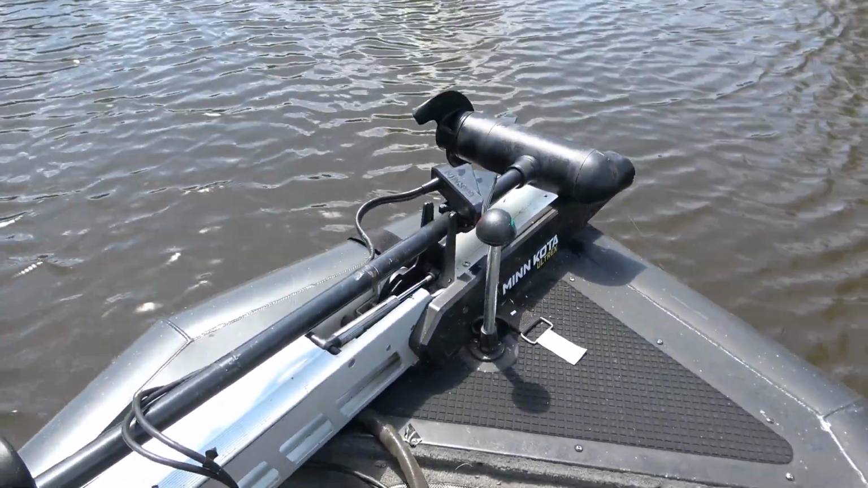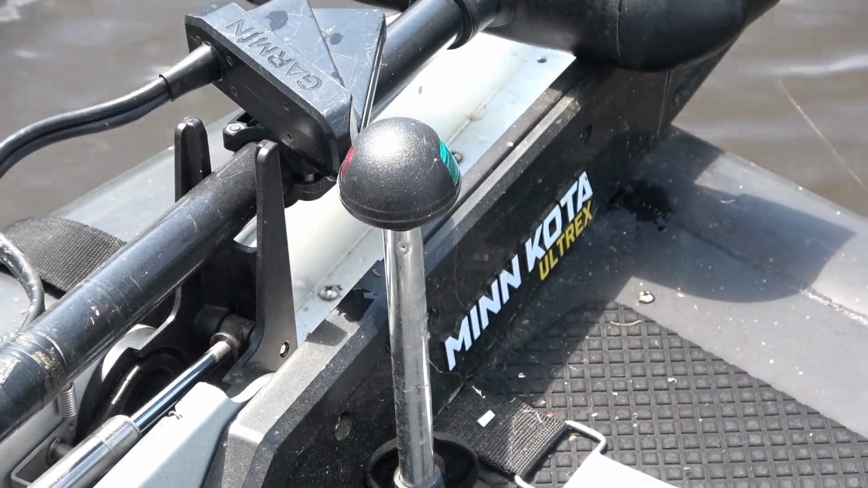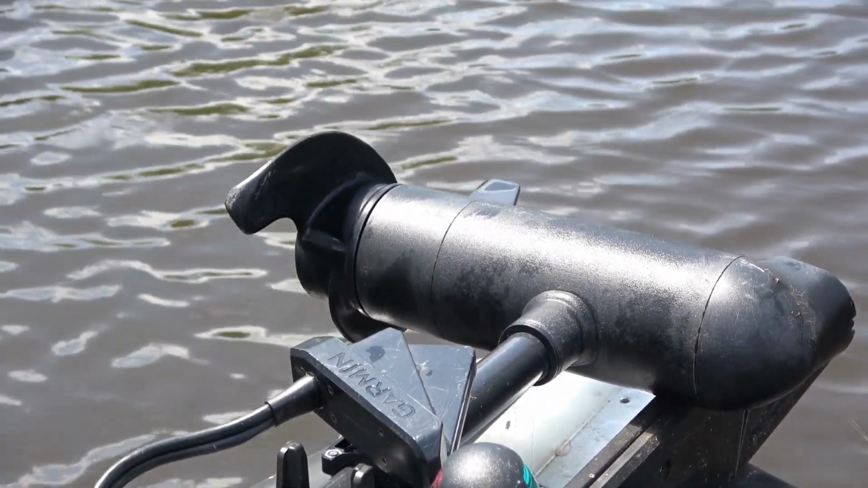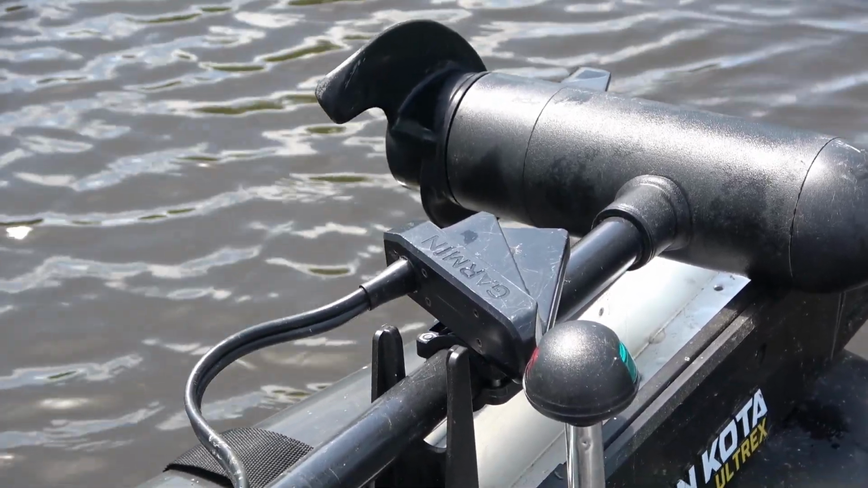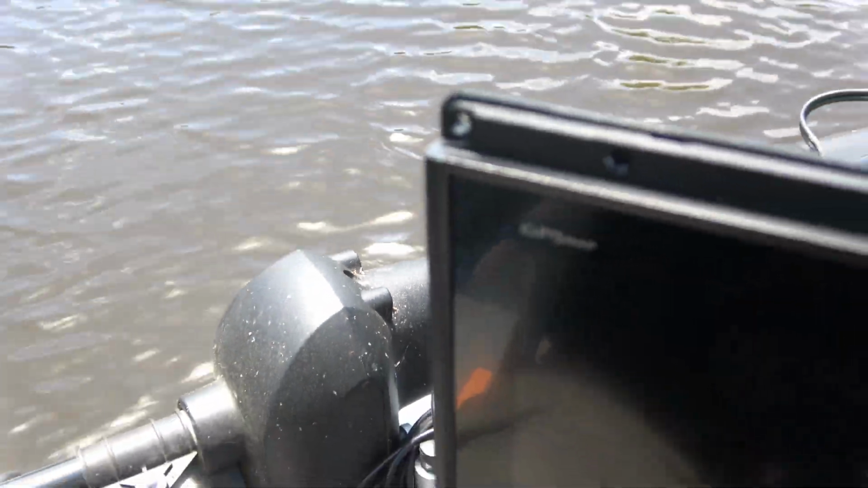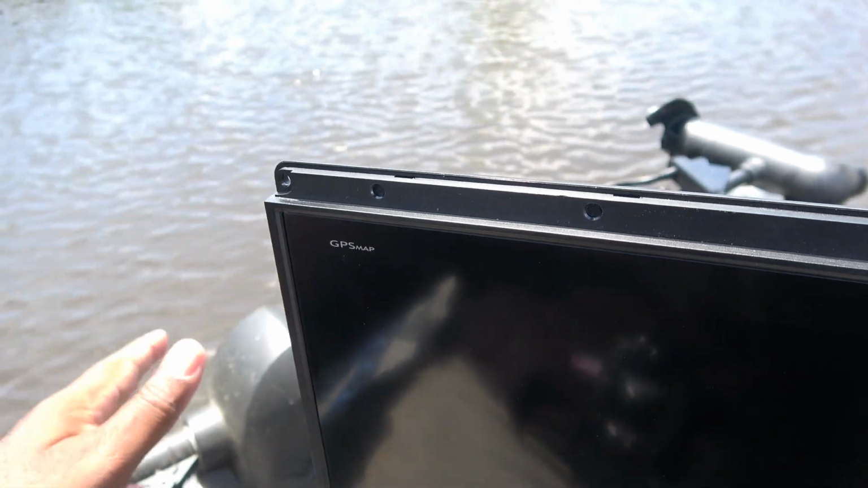Alright, as you can see, I have my transducer located here on the trolling motor shaft. There's a couple of reasons that I do that. I won't get into it in this particular video. I also have a mount that attaches to this. This is an Ultrex, by the way. I have a mount that will attach to this Ultrex that has a handle on it, so I can actually turn this transducer under the water from that.